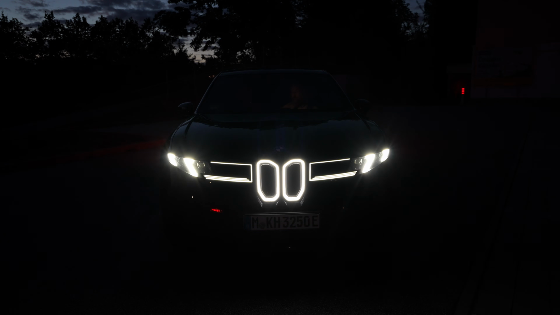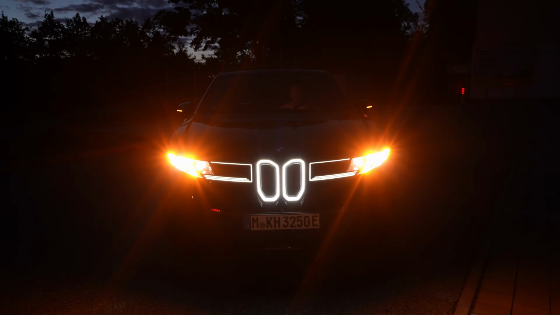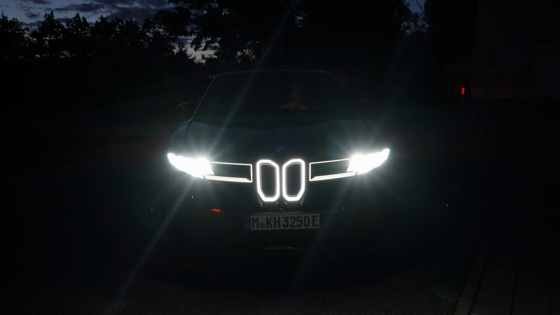Then the light in the front. I don't know if I can switch on the day driving lights. There's a thing that the light should stay on if I get out of the car. Does this really work? Looks like it. And then when I do off, I have auto. I have the low beams where they dip down and dip up. I don't have any fog lights in the front. I have indicators. And of course I have the high beams.